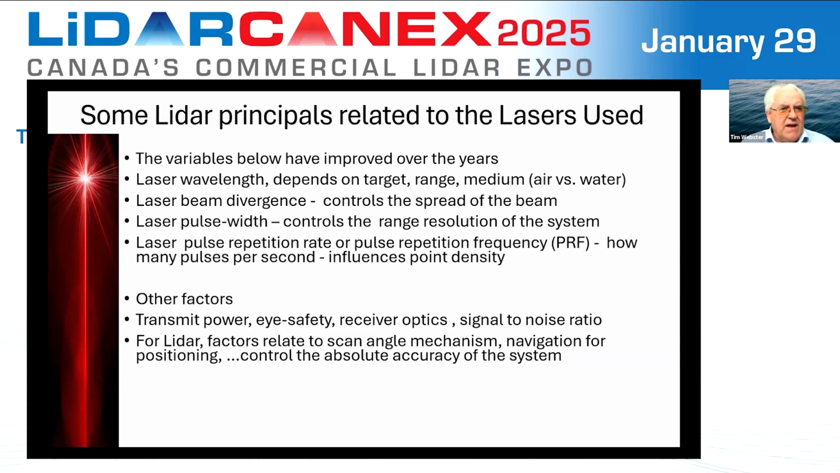Other factors with the laser include beam divergence. So how much does that laser beam spread as it's transmitted to the target? The laser pulse width. This is something that the end user may not often think about, but this essentially controls the range resolution of the system.